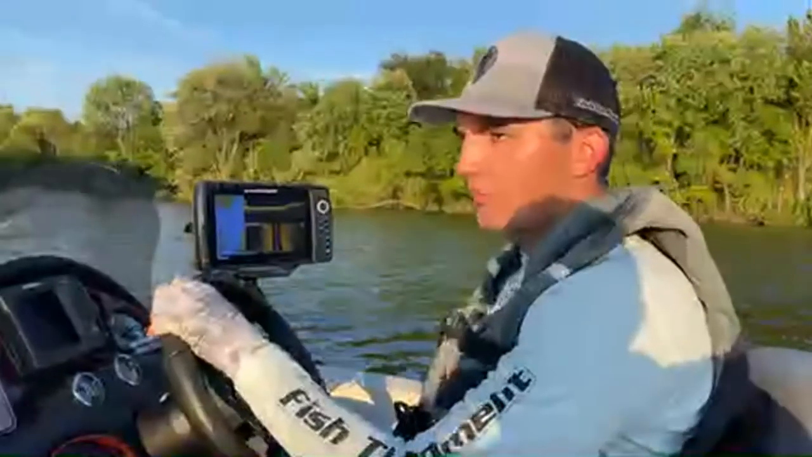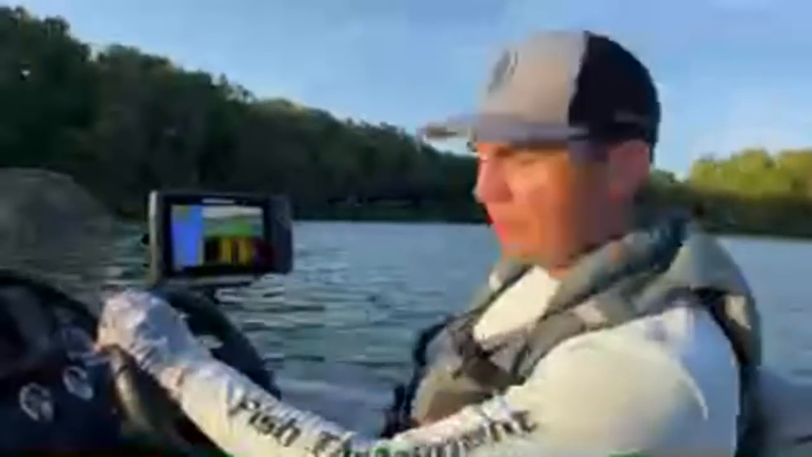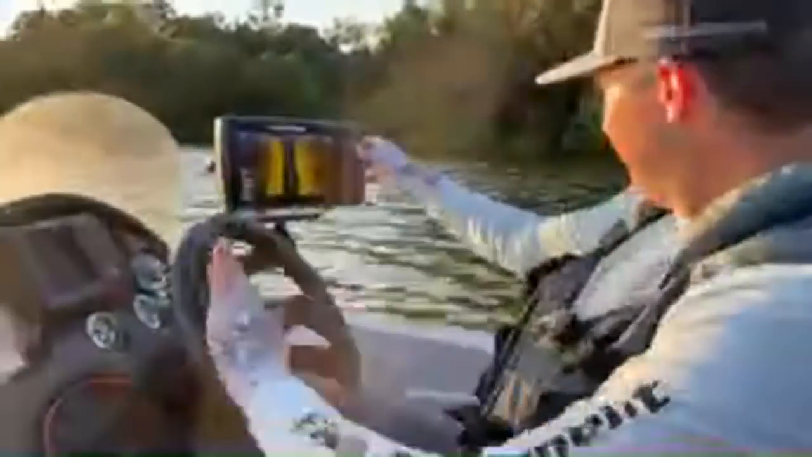There's some guys right here. Kind of loop around real quick to stay away from these guys as best I can. So here is this area. Let me pull it up on side imaging.